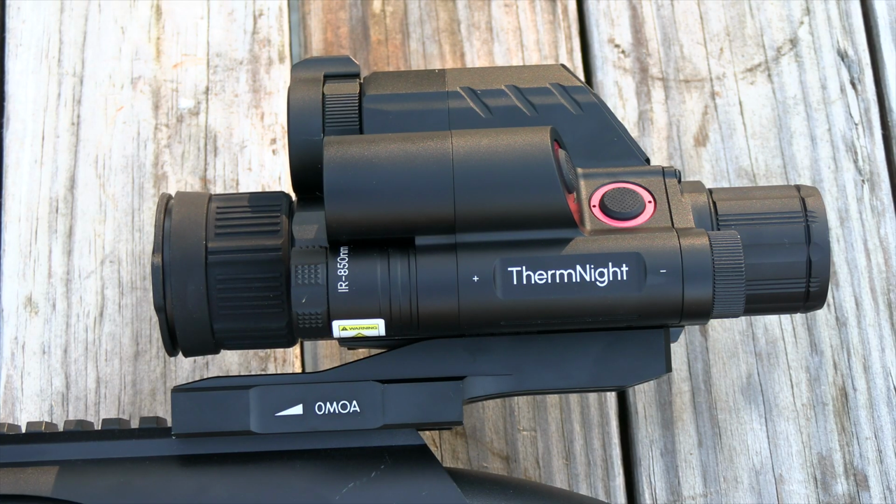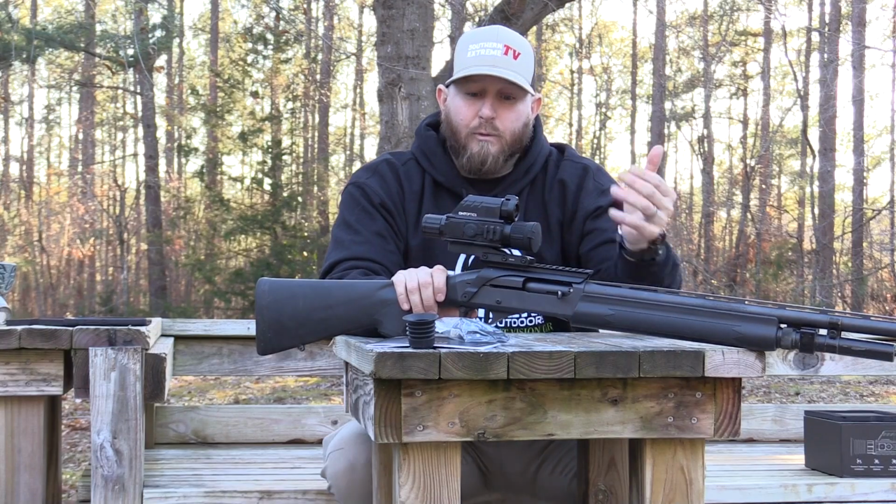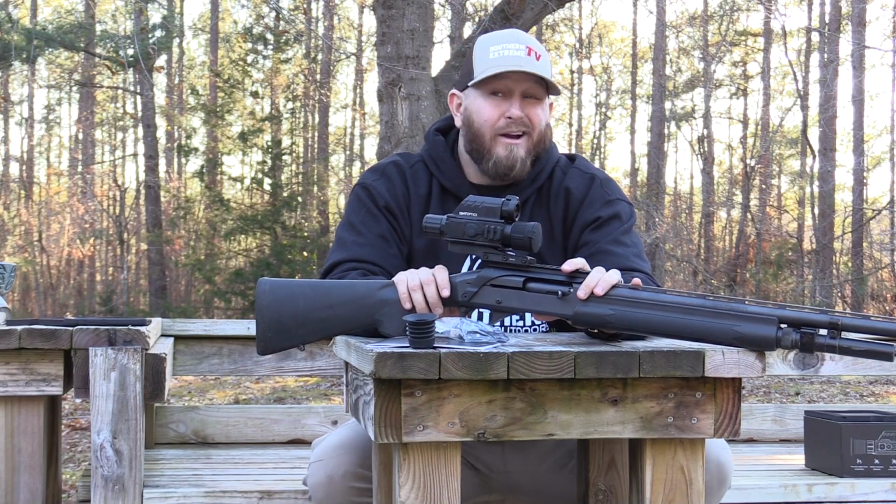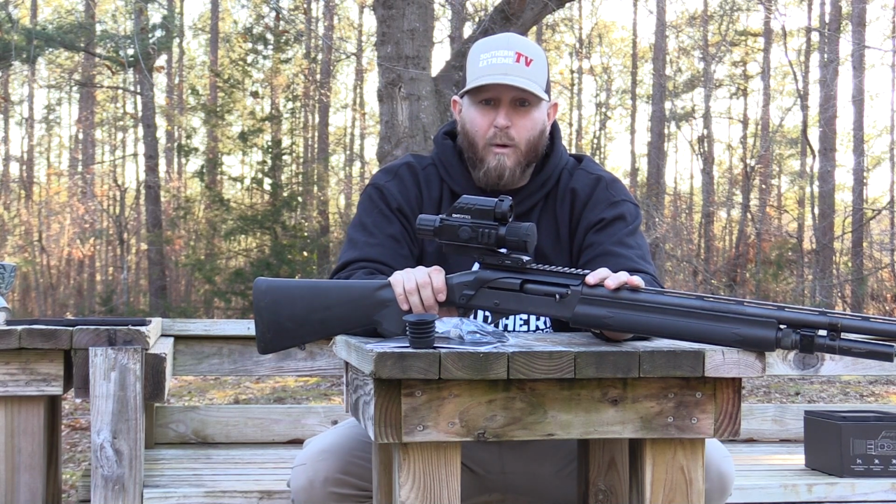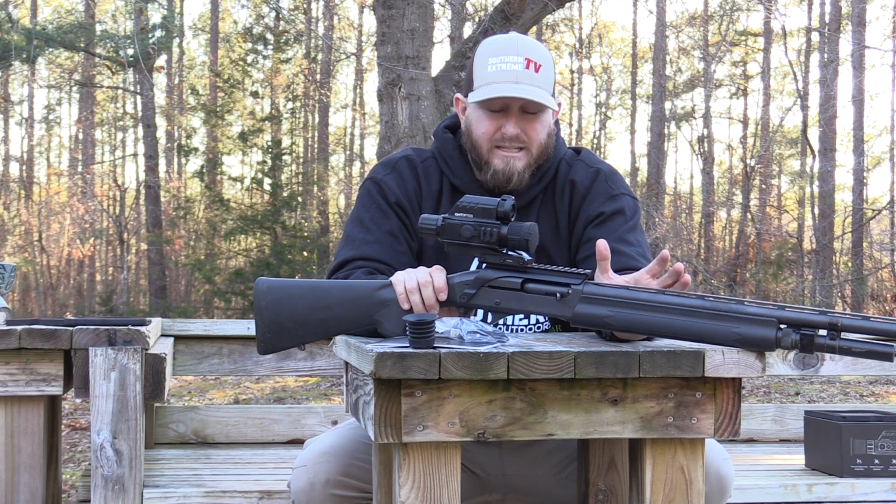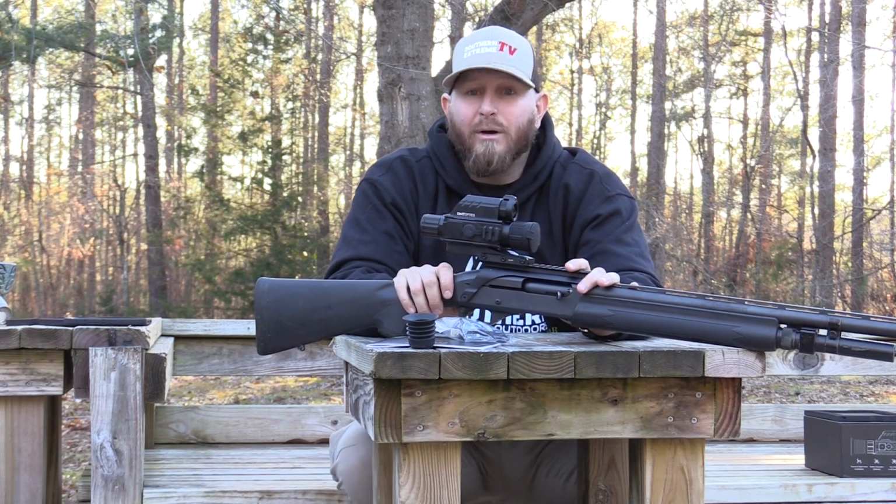This is designed so that you can pick up an animal, ID an animal, and get that animal into close range to where you can then start taking shots around that 250-yard mark. But again, that's what you're getting at that price point, because not everybody really wants to have the ability to go out there and shoot a thermal optic at a very long distance. Some people don't even have a need for that. Some people, maybe your farthest shot's 100 to 150 yards.